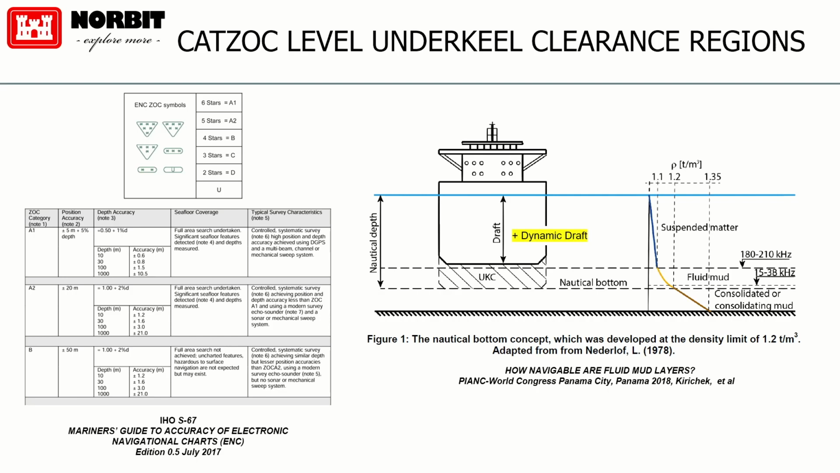If we look at the graph on the right-hand side, we have a schematic showing how the ship is coming into port, and it has its draft. I added the yellow part because what it didn't show was dynamic draft. As pitch increases, it might squat and actually have a larger draft value. What they're looking for is UKC, the underkeel clearance, and they want to make sure they have enough of a buffer zone before they get to the dangerous navigable bottom surface.